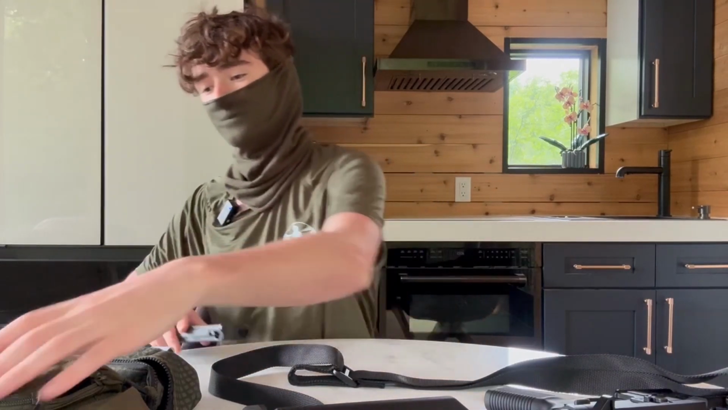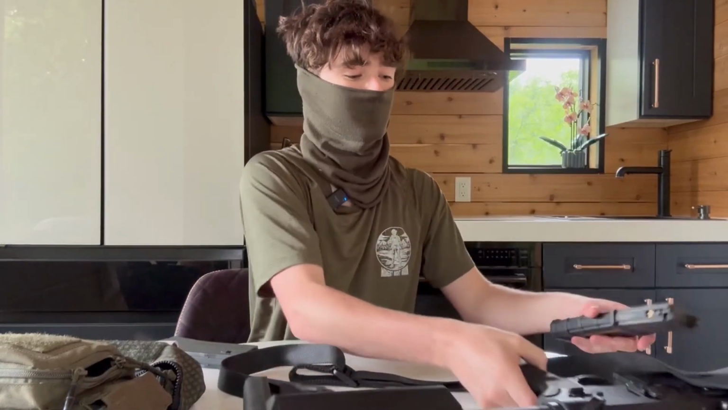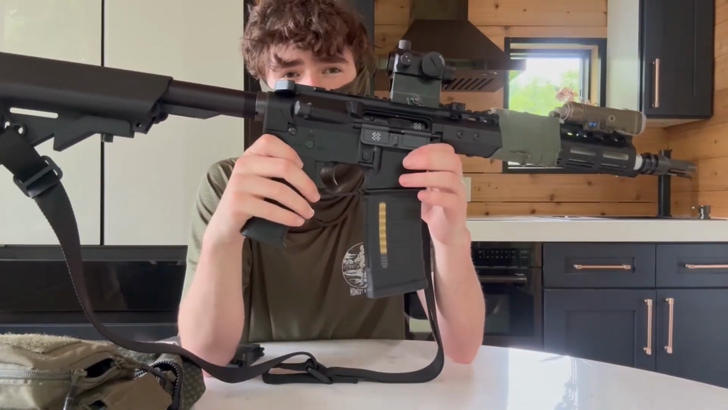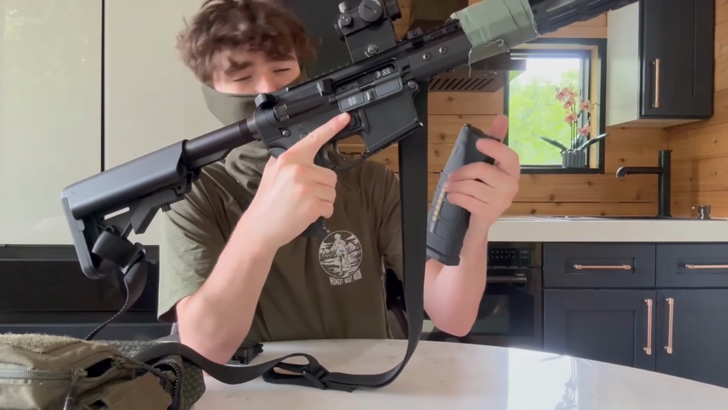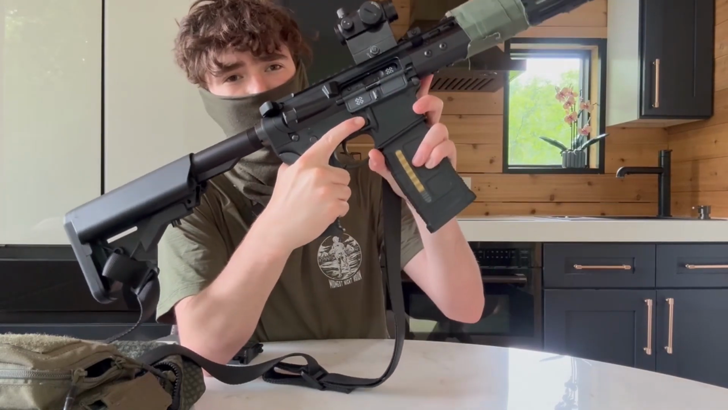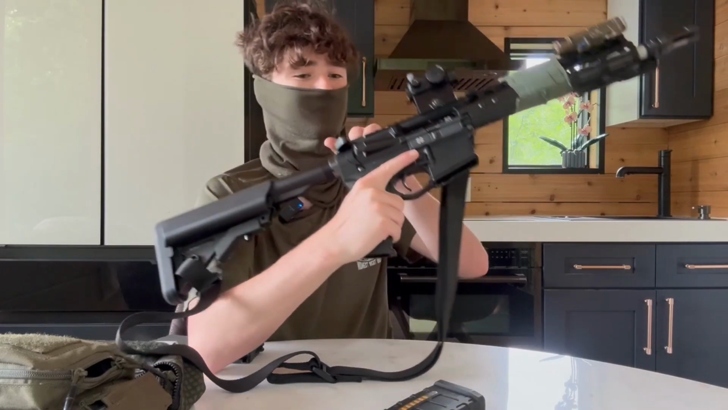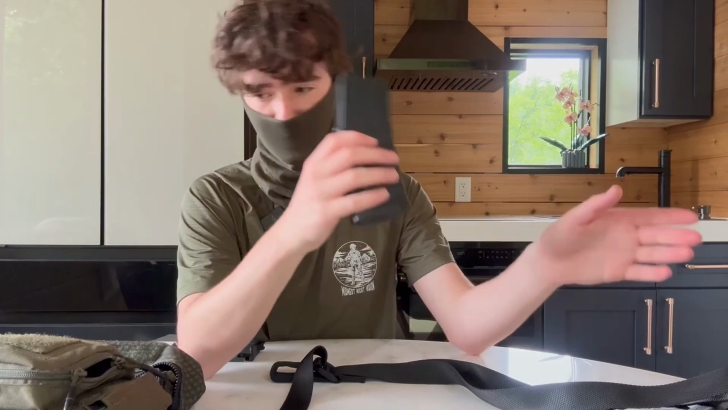Really, really good mags. This mag, this is the one that comes with this gun, I have had some issues with. While it's been reliable the majority of the time while fielding it, I've had some issues with the valves lately, just not always wanting to work. That's an issue. So this is the one that comes with that.